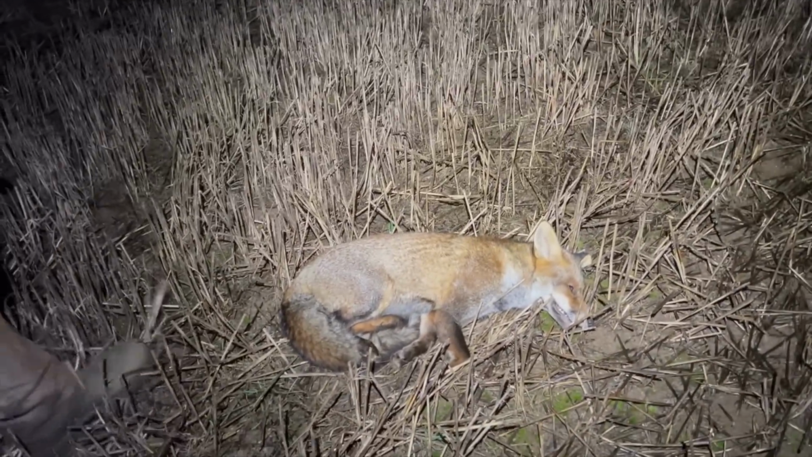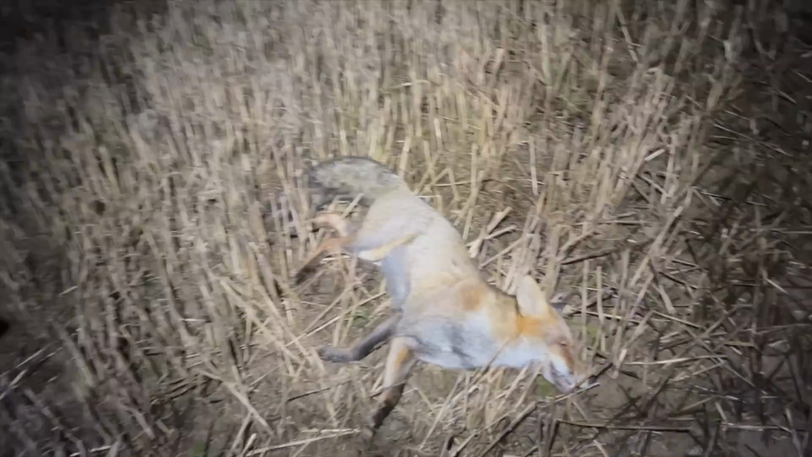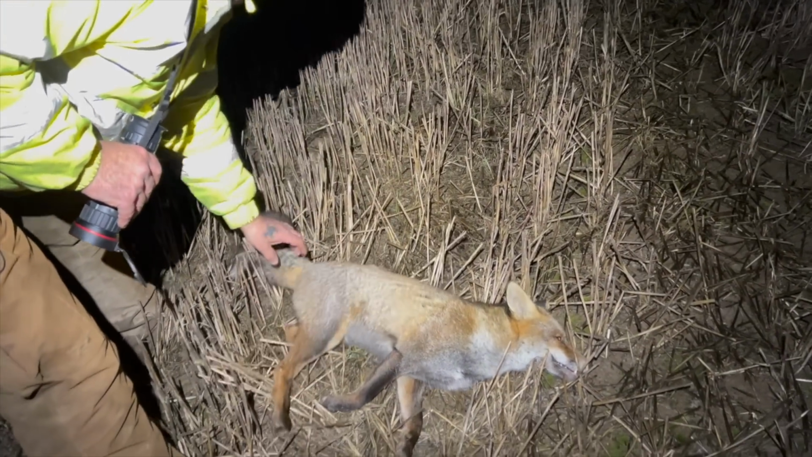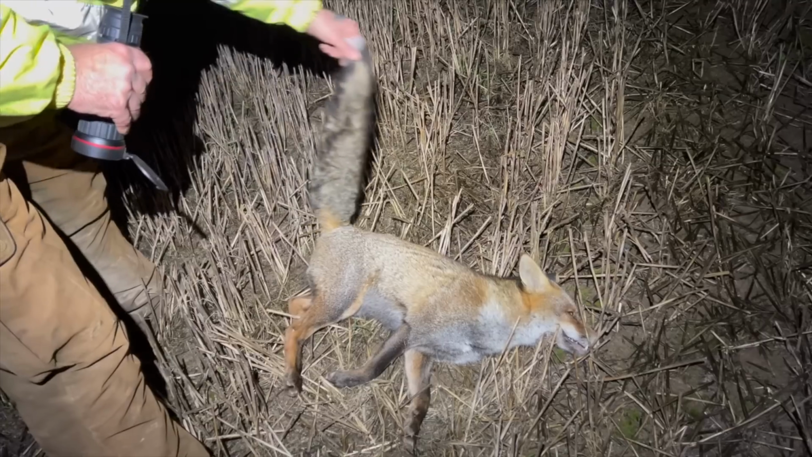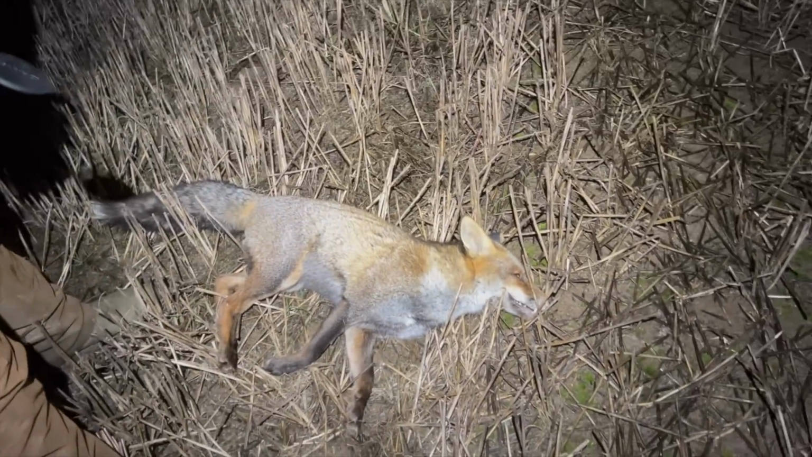That's a nice little fox. Oh, look at the tail on that, Stephen. Dog. He's sort of half. Of course, that's a nice one. Yeah, it is a beauty, isn't it? Quite light, isn't he?